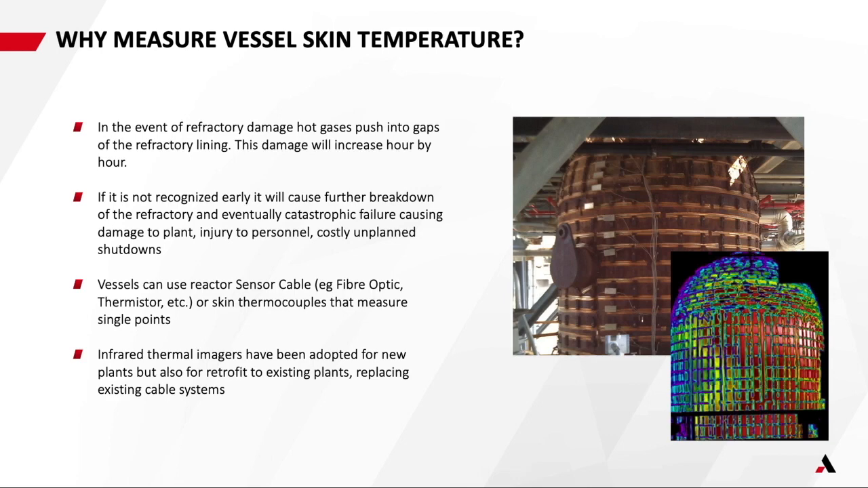Vessels, high temperature gasifiers are another area which we focus on with this type of technology in refineries. In the event of refractory damage in these vessels, and they operate at a variety of temperatures over 400 to 500 degrees C, right up to 1300, depending on the application, that's flue gas temperatures.